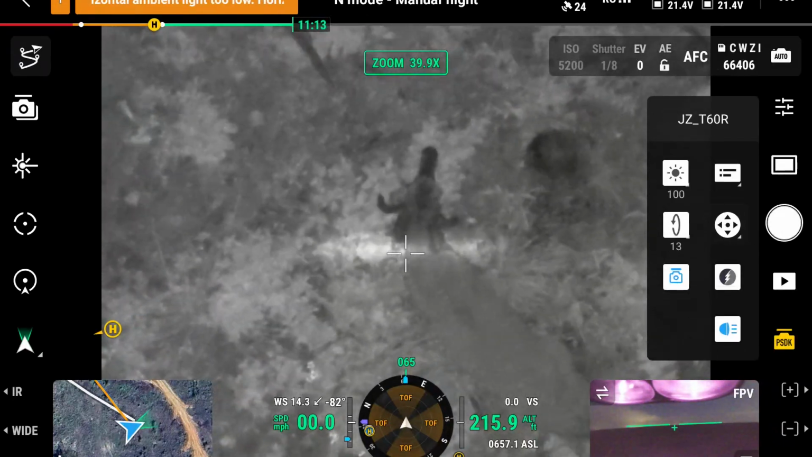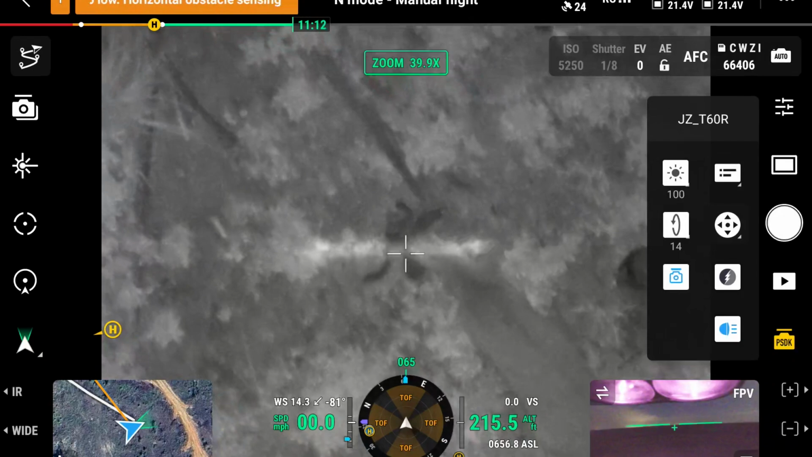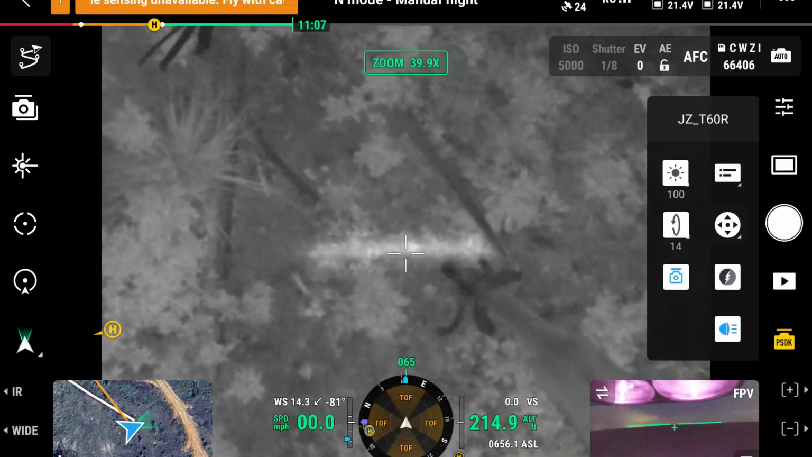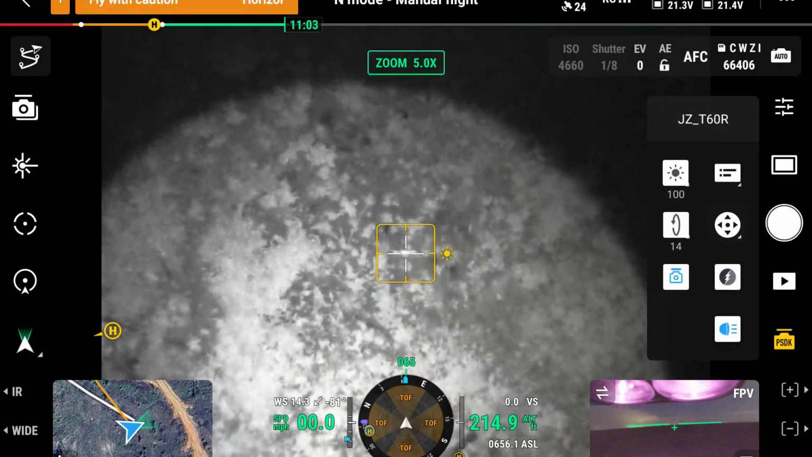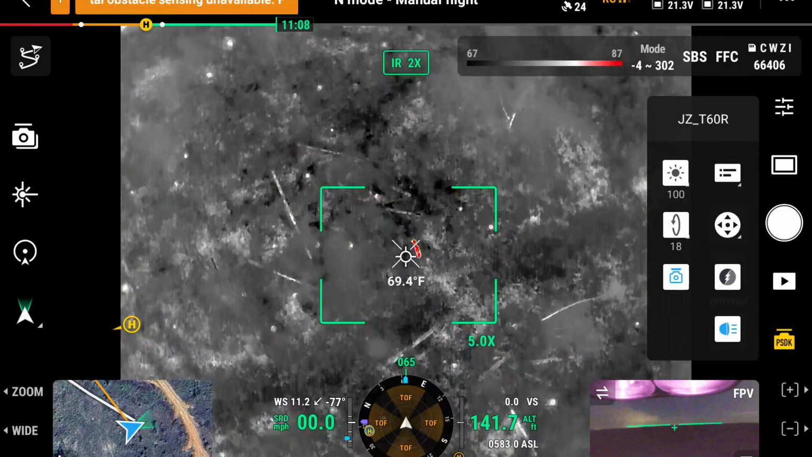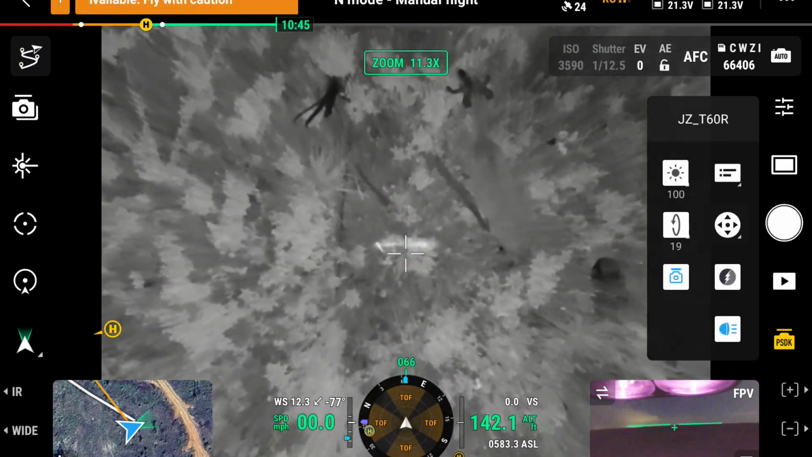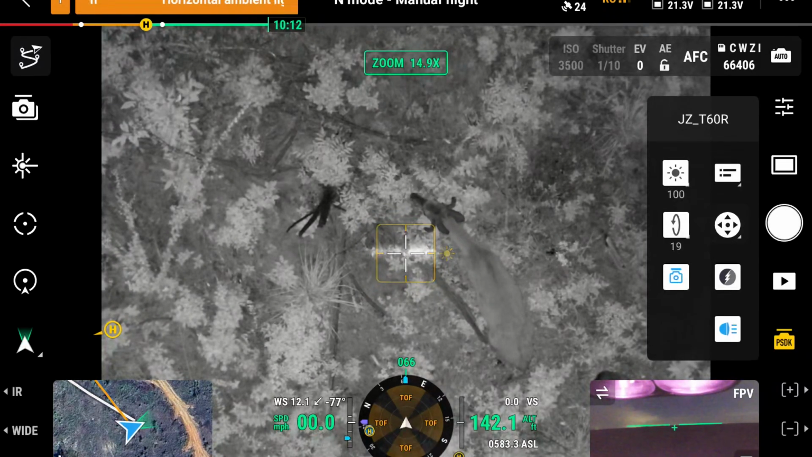I mean, that's a pretty good view. Now I'm going to lower just a little bit. I don't want to do anything that's going to spook him off, but we're just going to gradually ease the drone down to 100, we'll say 150 feet. There's 140 feet. Let's see if that deer looks at that. He is not paying any attention to this drone at 142 feet.